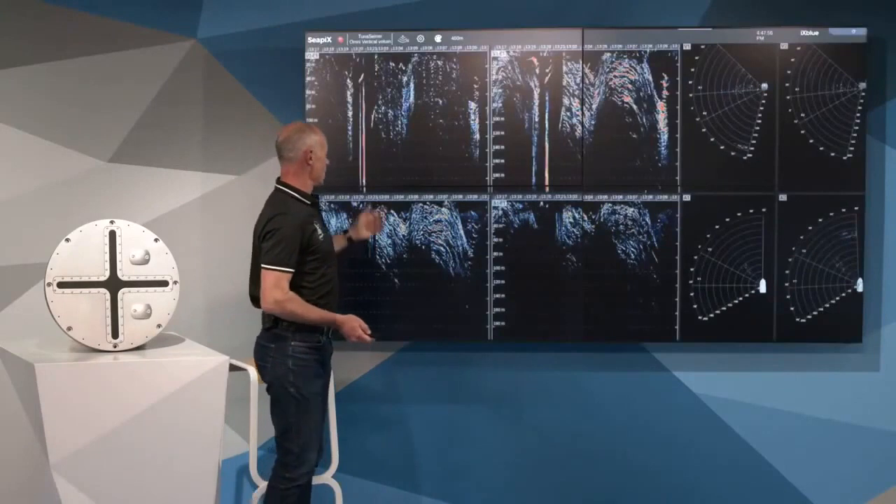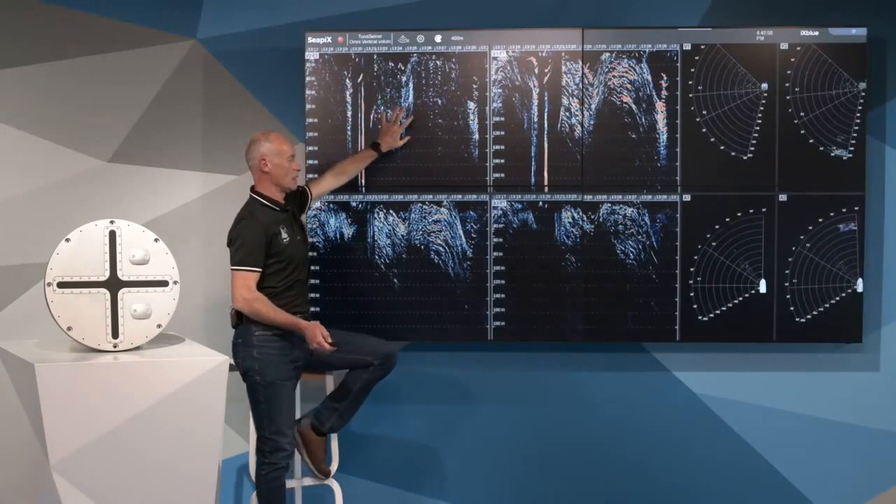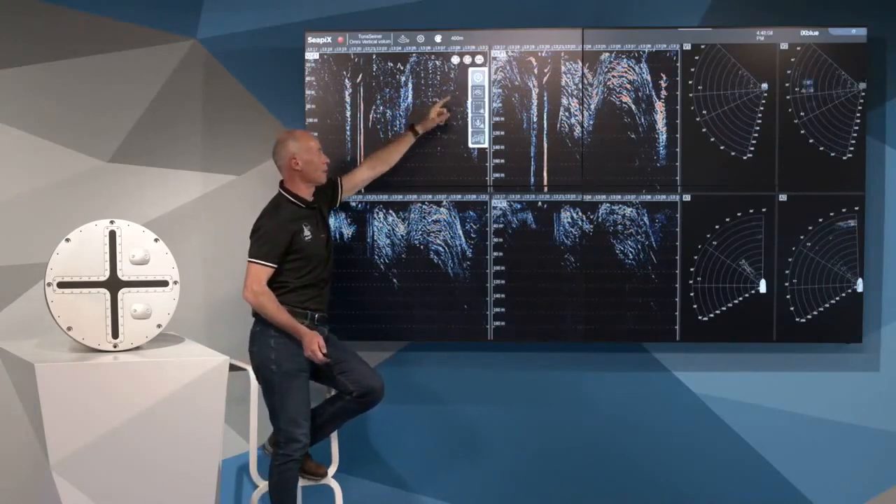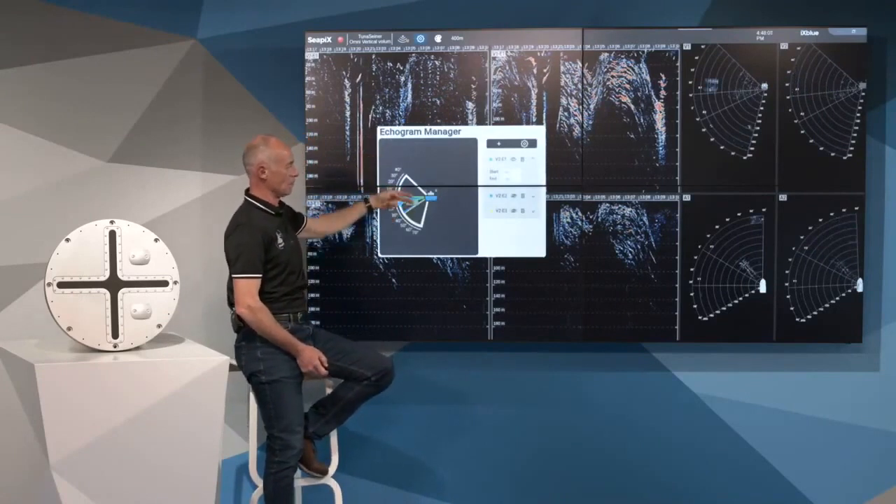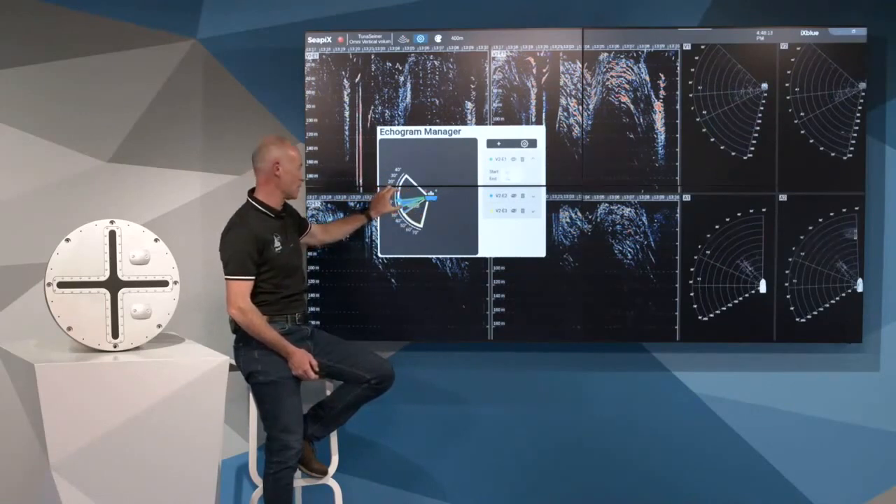In practice, by playing with the echogram, every echogram has a menu. Inside the menu, we can go to the setup, and in the setup, we can play with the angle and direction and opening of the echogram you wish.